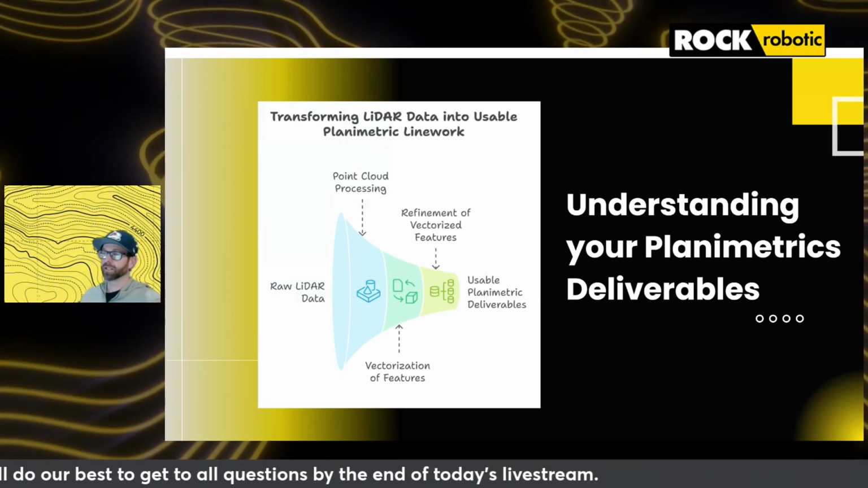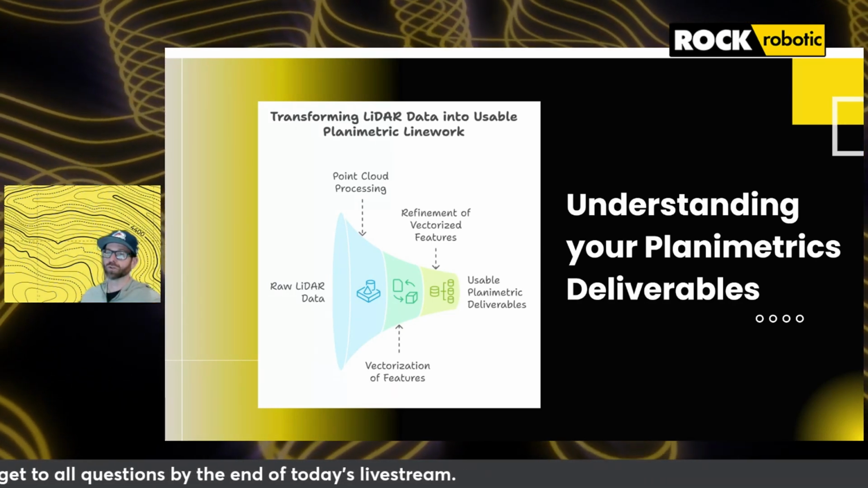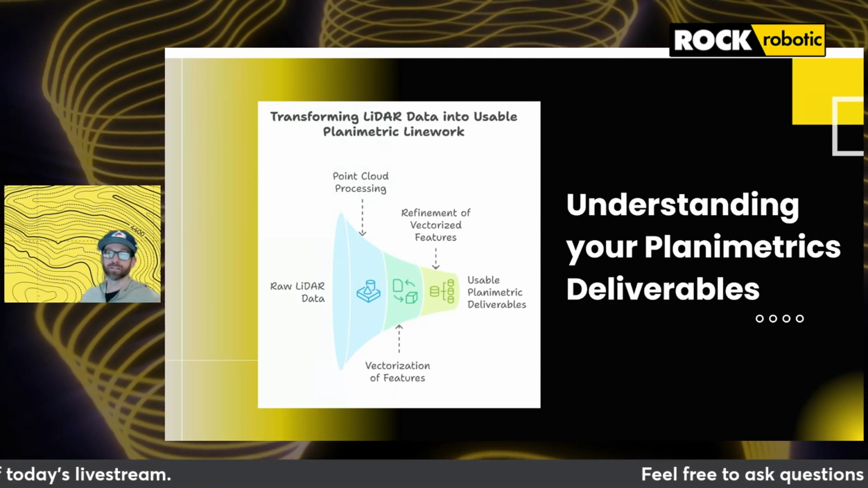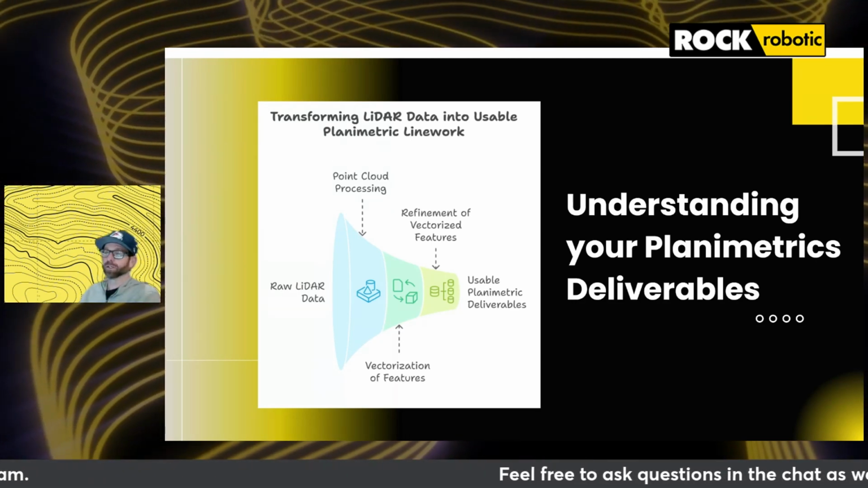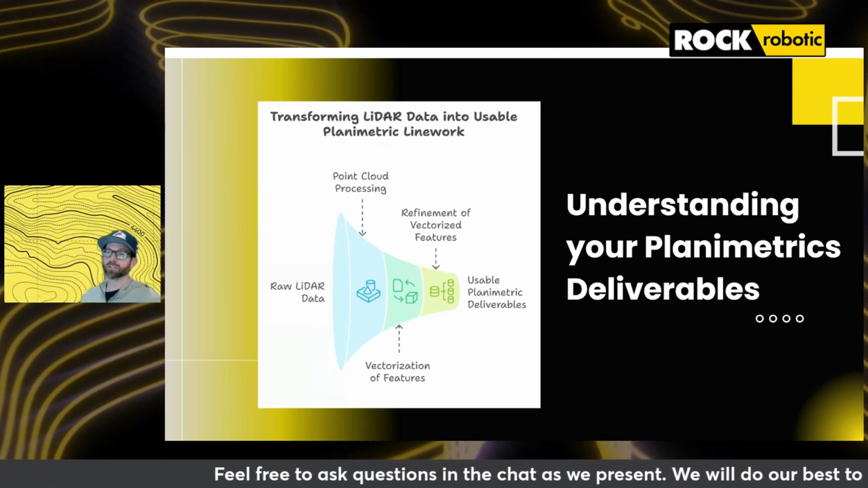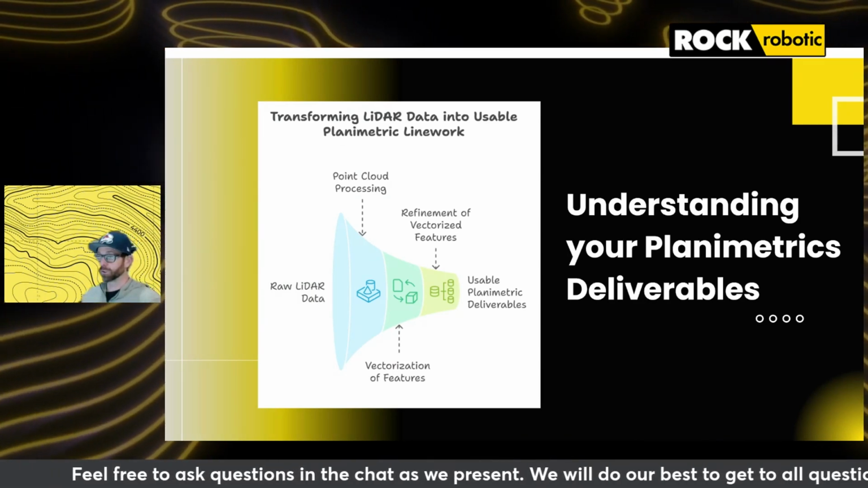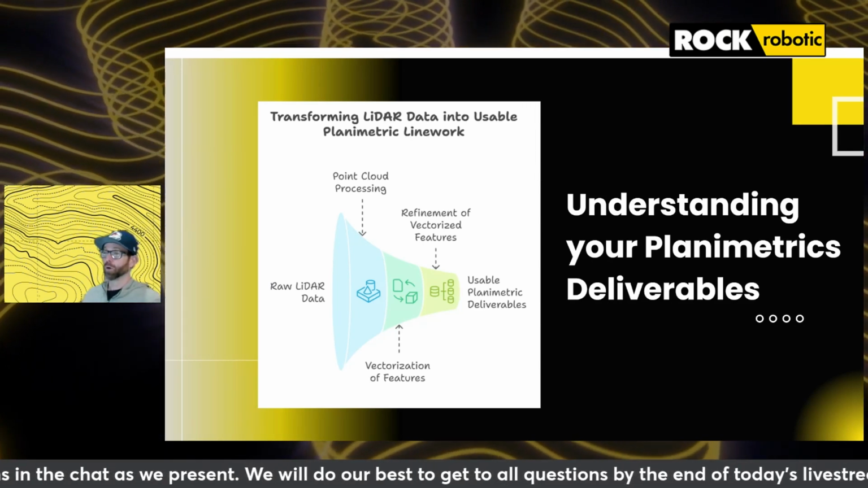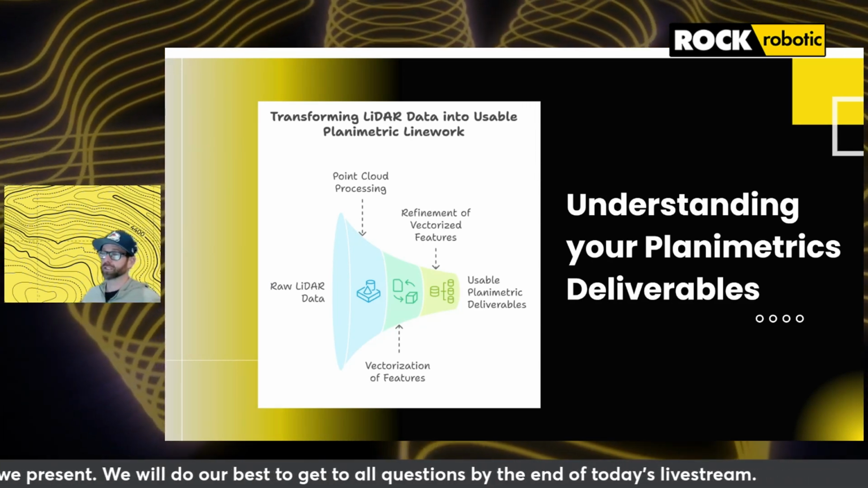By converting a LiDAR point cloud into structured representations of points, lines, and polygons, you're going to be able to simplify your data set into features that are easier to interpret and work with. In short, planimetrics allow you and your customers to go from point cloud creation to feature extraction.